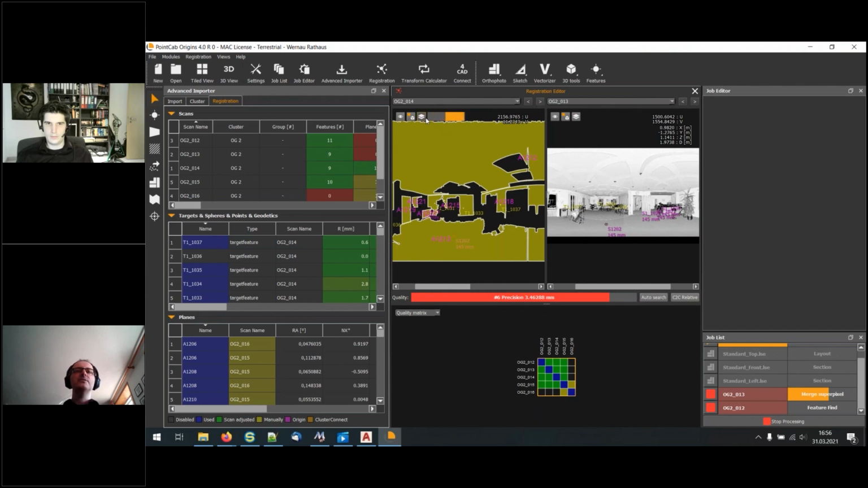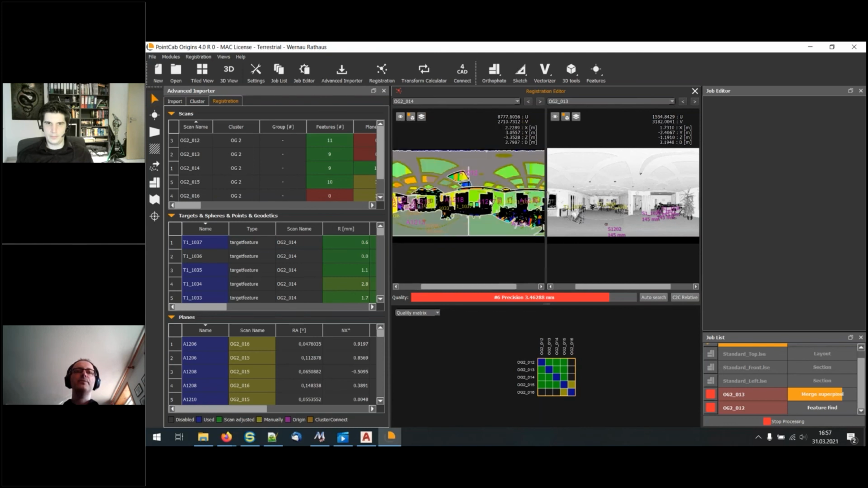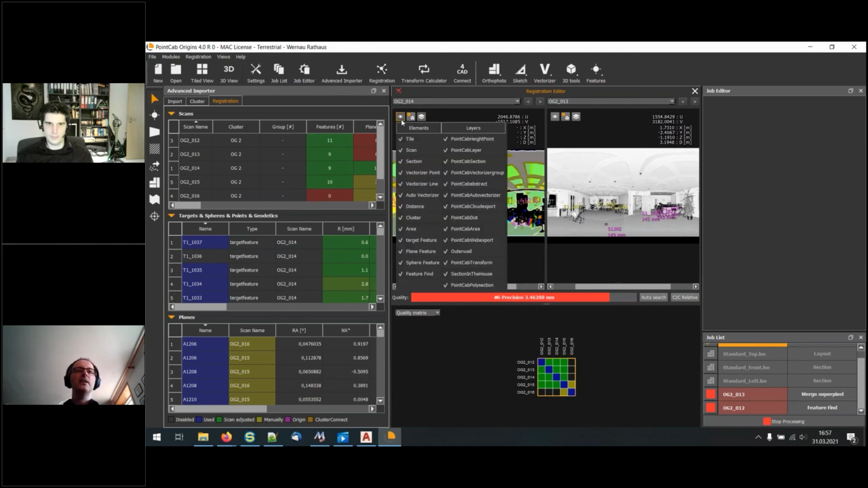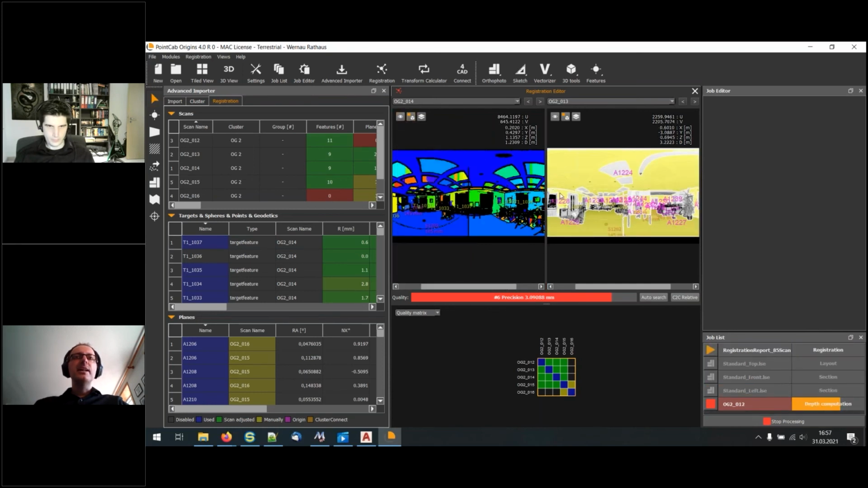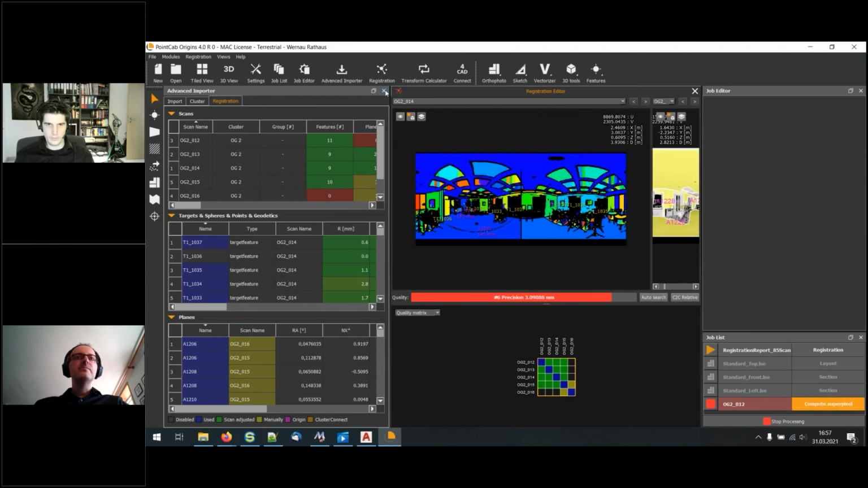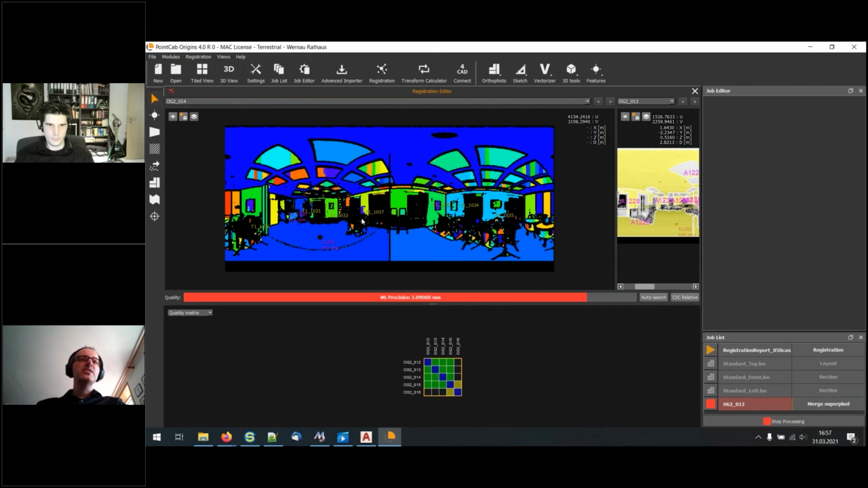Here you have the layers of the scan, of course, like with sheets. And we pre-compute here a representation of the normal directions. Sometimes this helps you to understand where the normals are. Maybe you never see this.